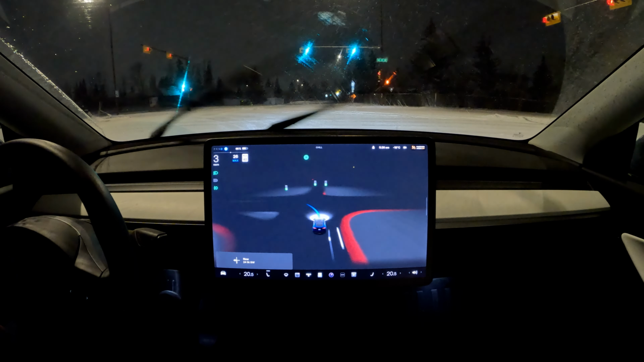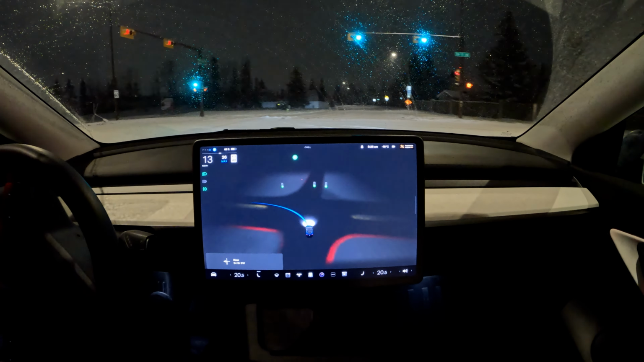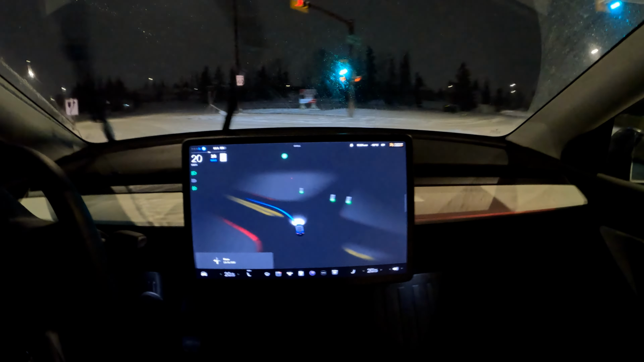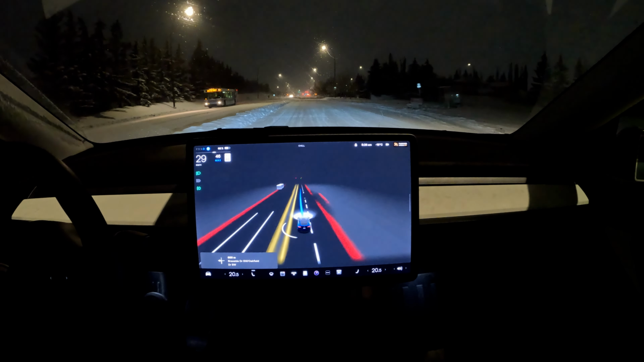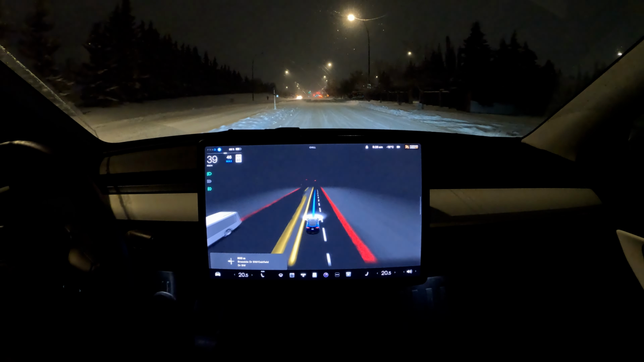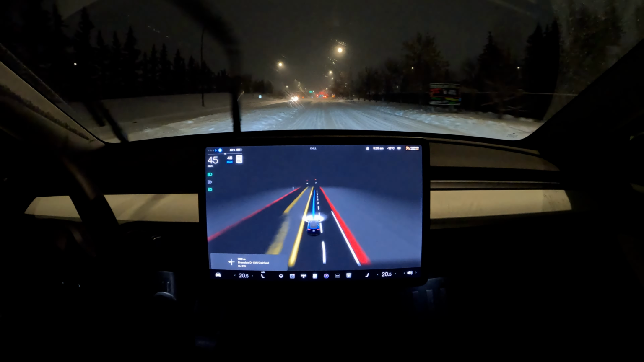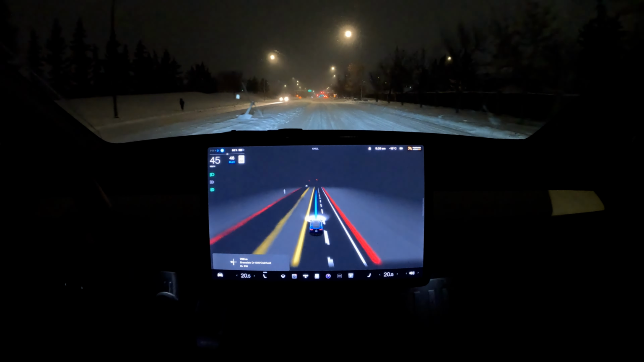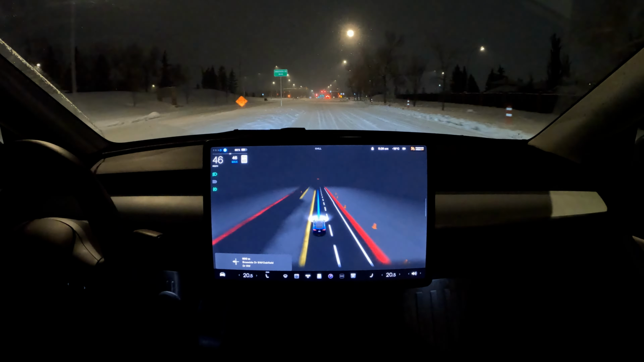We've got the green light. Very nicely done. So nice slow left turn. Excellent for these conditions. I did bump down the speed maybe 15 kilometers an hour, so it's perfect. This road's supposed to be 60 in good conditions, and we're driving at 46.